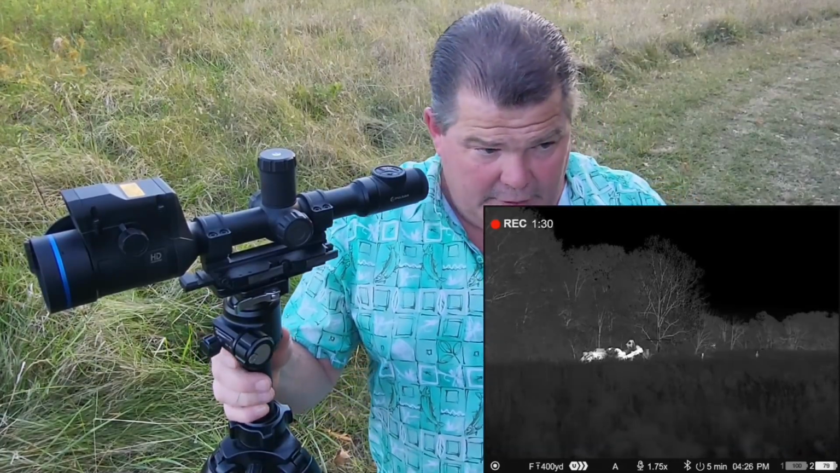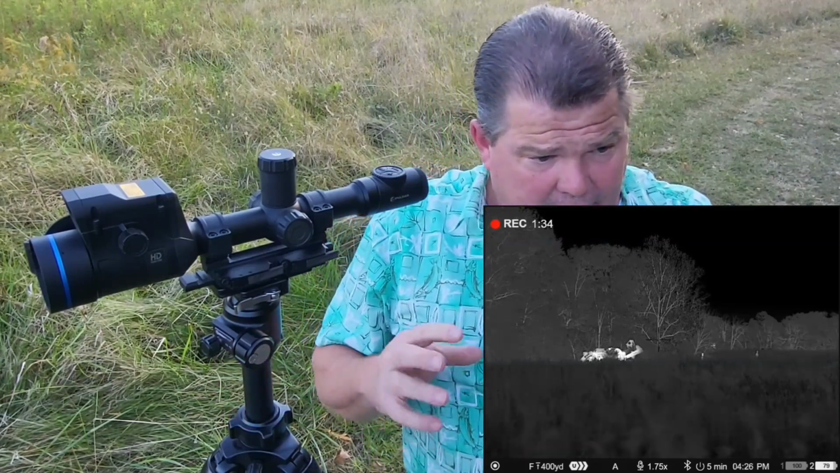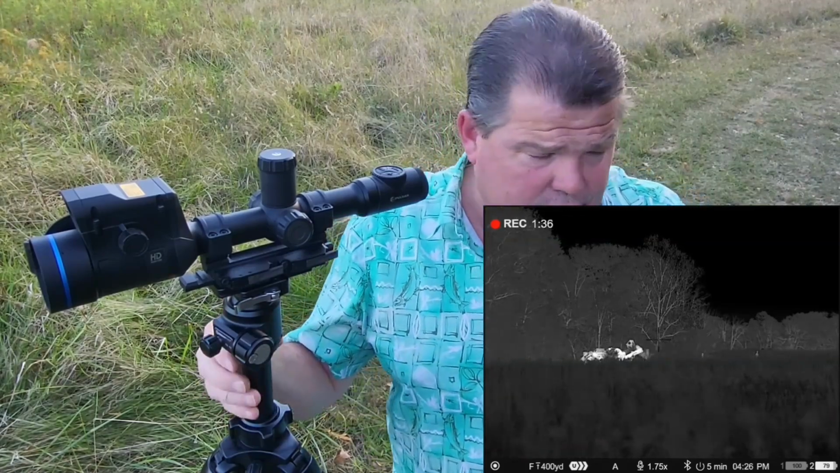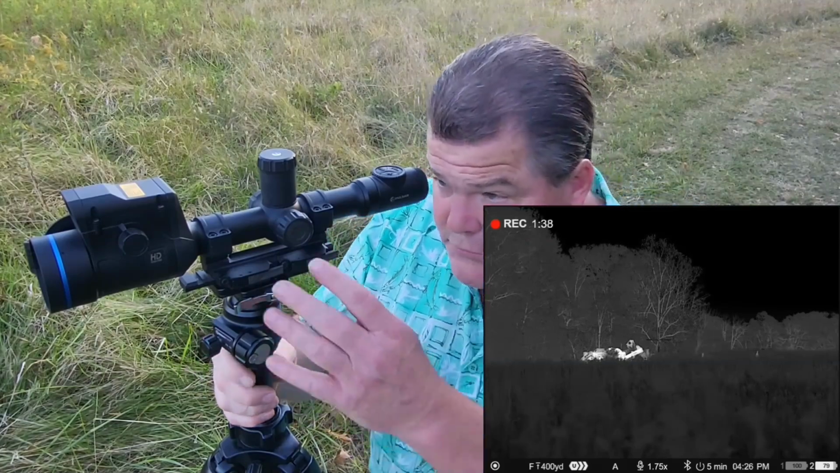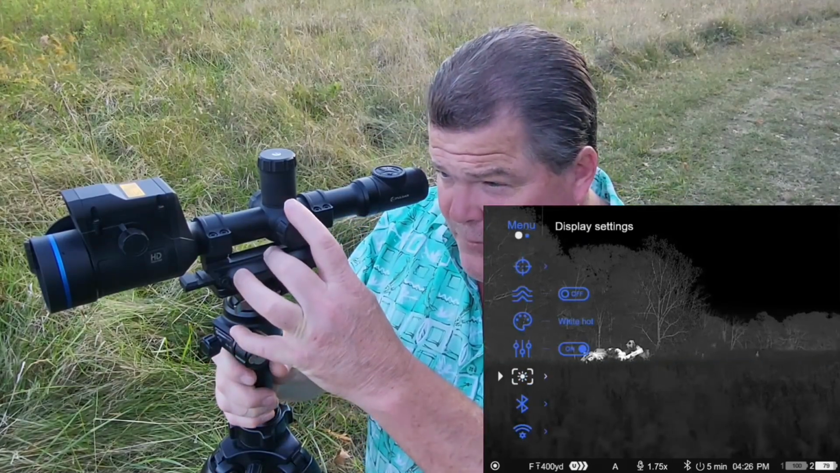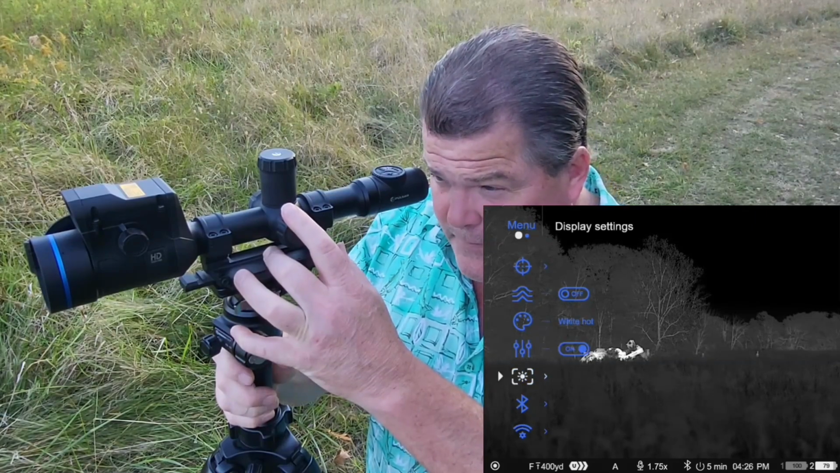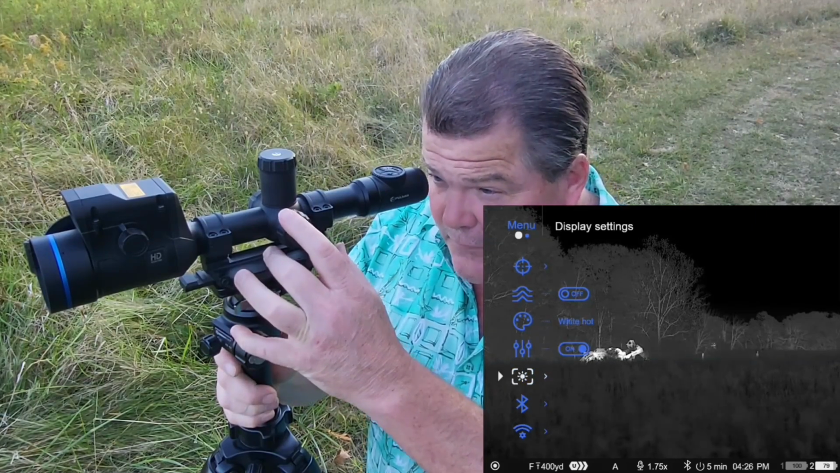So the advantage to running user modes is, if I'm in a really dark setting and I want to have full manipulation over those, I can turn that on and I can have that. So that's what it does for you. But again, if you're newer to it, until you get comfortable with it, I would probably recommend you run that off, but later on you might find yourself wanting to run it on.